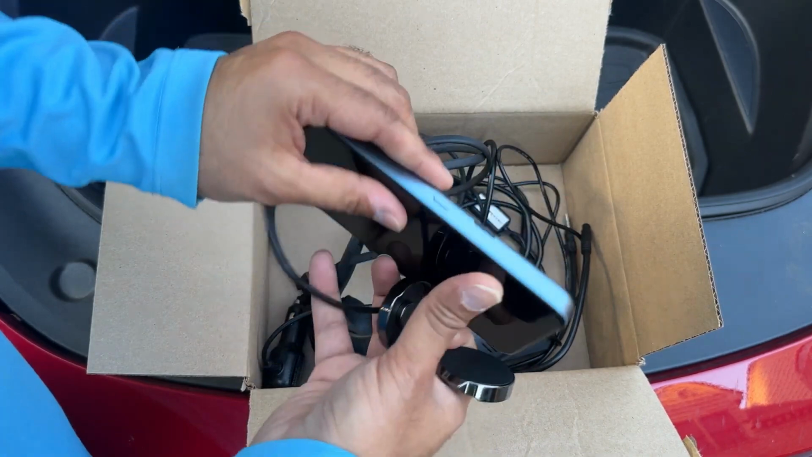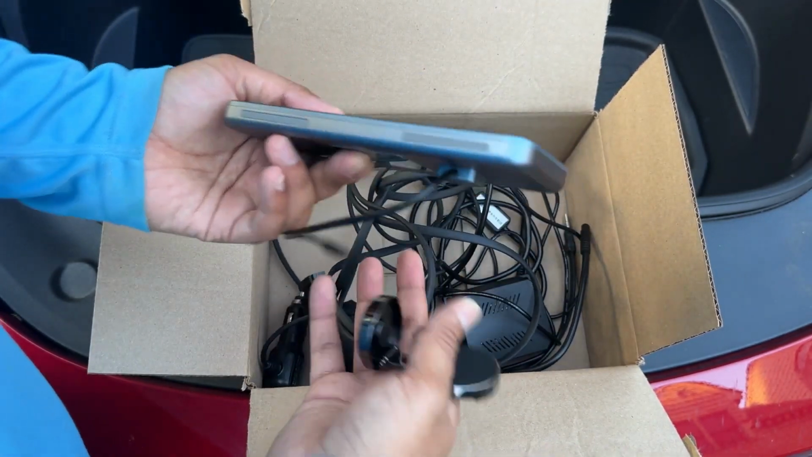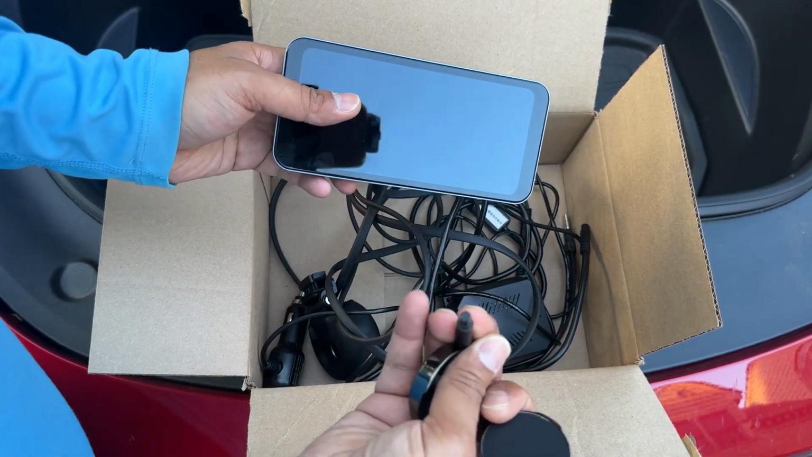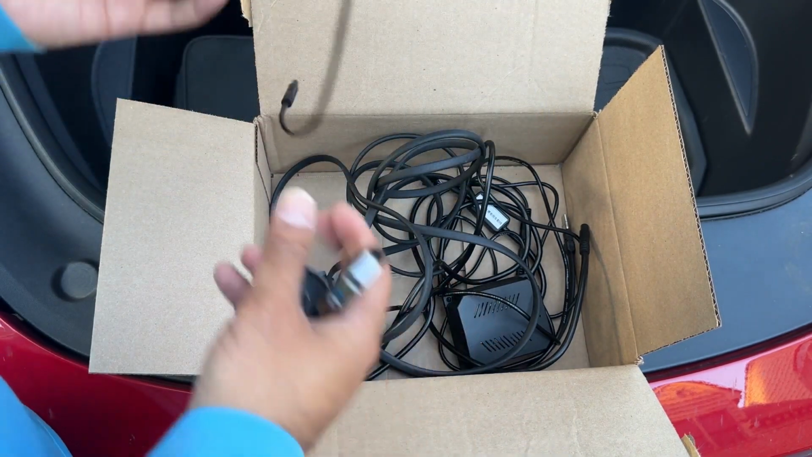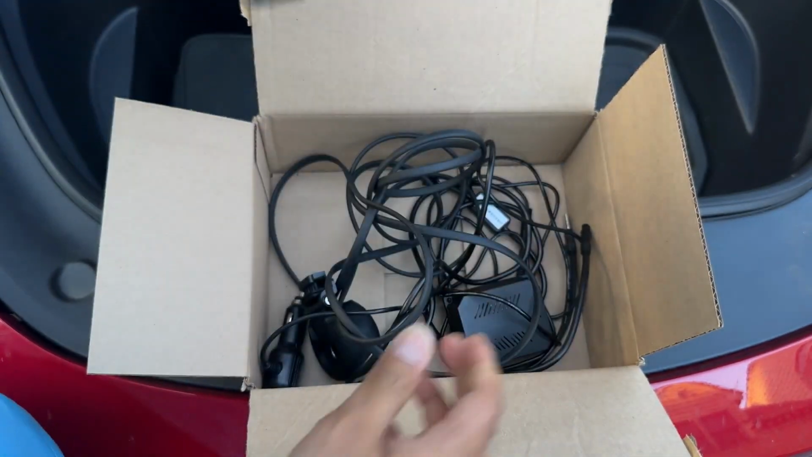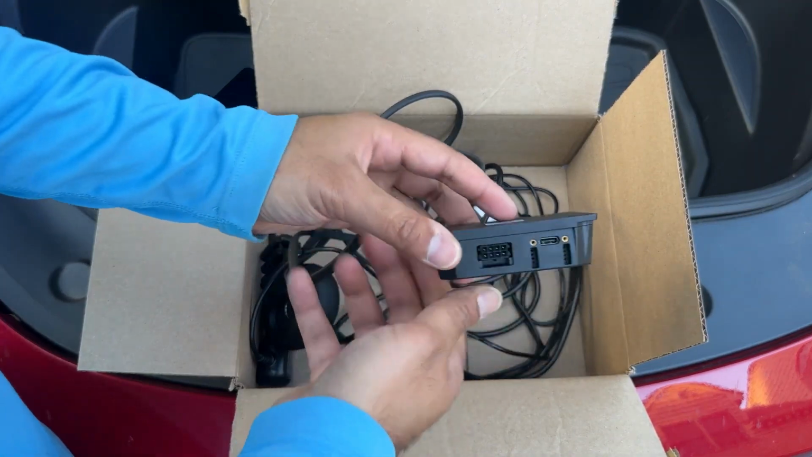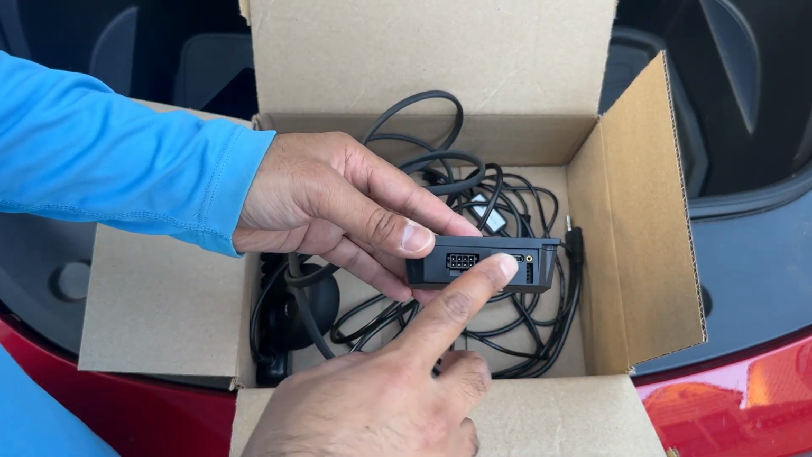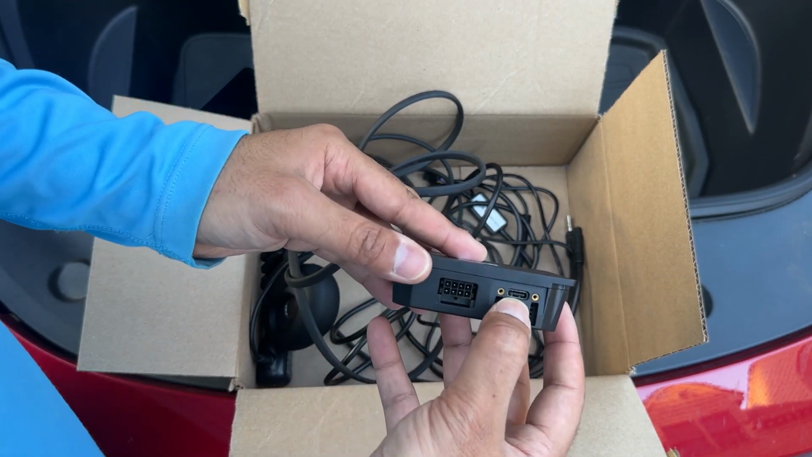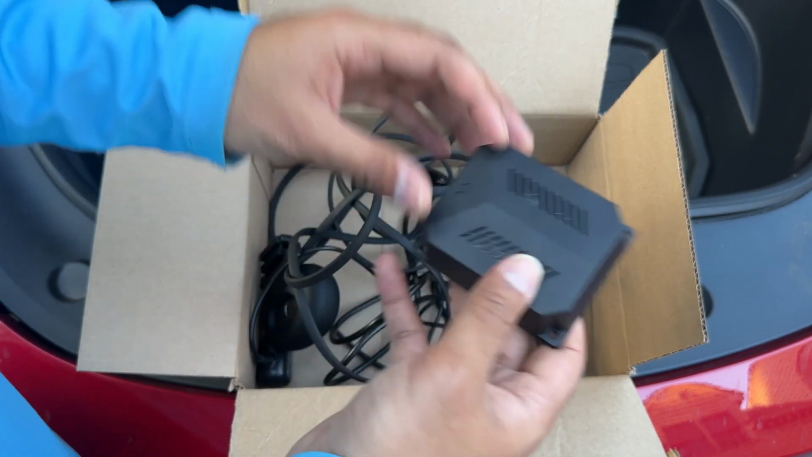There's the screen there. It has got some audio in the back, which will alert you if there is an obstacle, and it has got an input for the screen. So that's the screen there, and here's the mount again. As I say, you don't have to use this. Then you have got a control box here. So this control box has an input for the power, as well as the camera input using USB-C, and that's it. There's not much to this control box either.